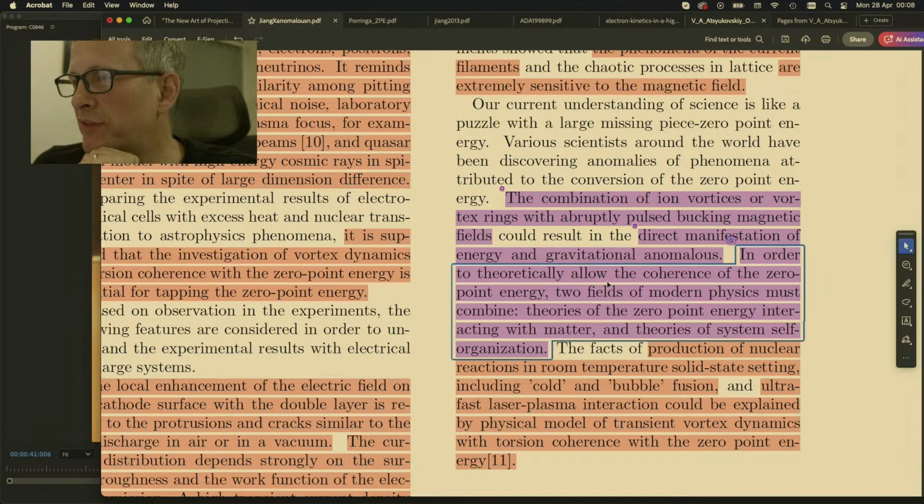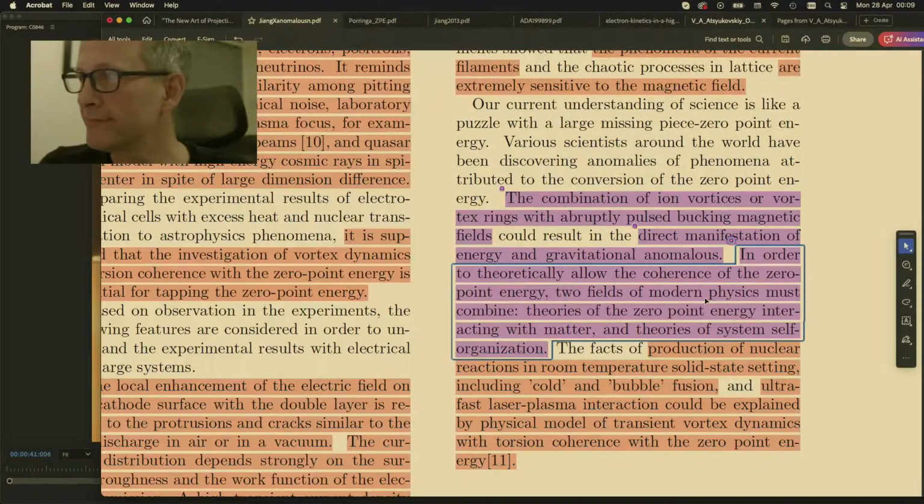In order to theoretically allow the coherence of the zero point energy, two fields of modern physics must combine: theories of the zero point energy interacting with matter and theories of system self-organization. Boom! I think we're nearly there. I think we've been combining those things.